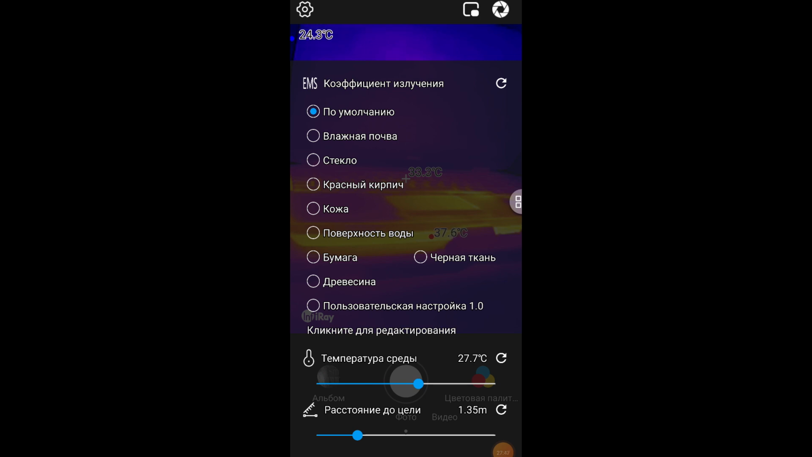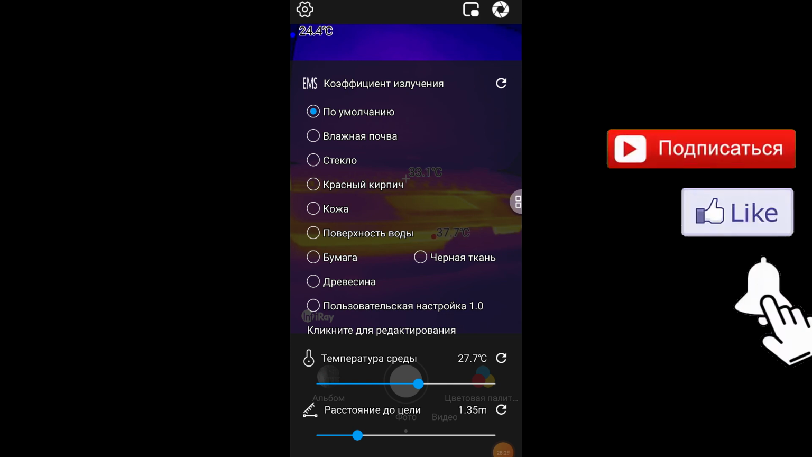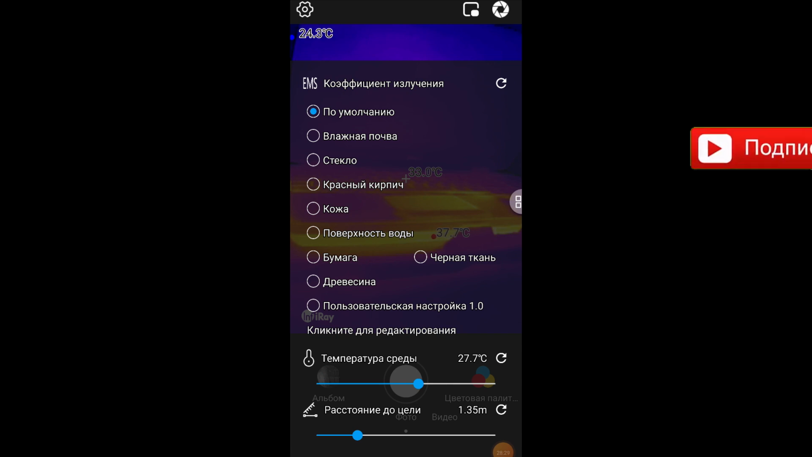It should also be taken into account that when measuring temperature, the device measures not only the thermal radiation of an object, but also the radiation reflected from it. It must be taken into account that unpainted metals can reflect thermal energy from the outside, and the temperature readings from a thermal imager will be incorrect. This should also be taken into account when examining any reflective surfaces.